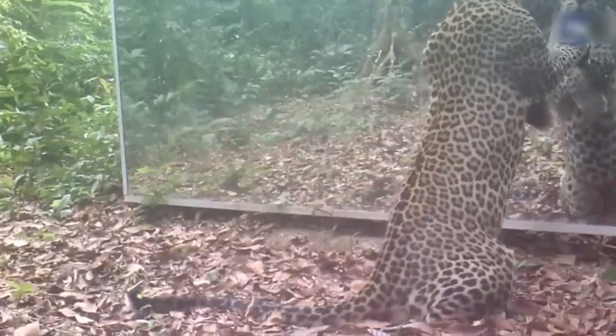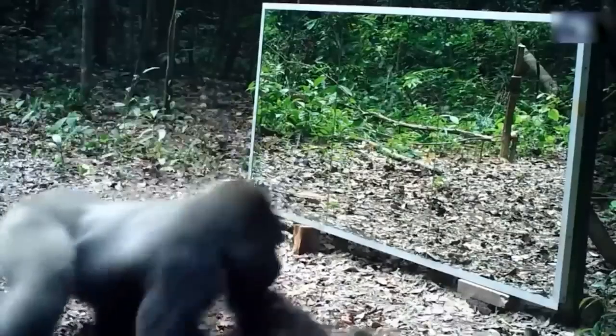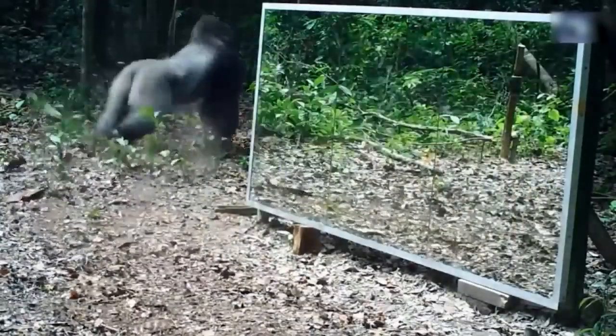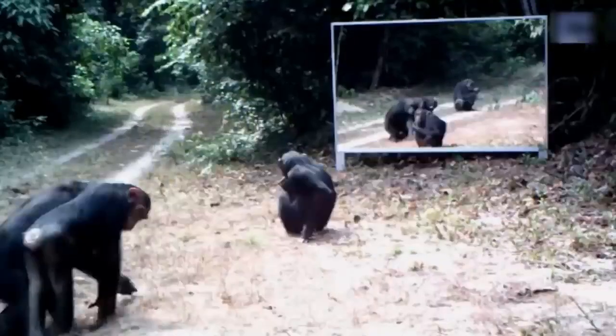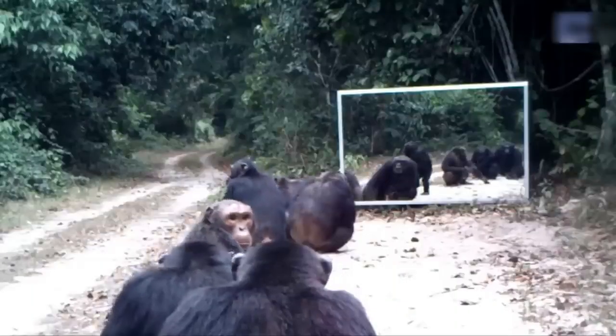The leopard couldn't get enough of itself. The gorilla saw it as a chance to have a fight with its own reflection. And the elephant didn't really care much. But the chimpanzees, oh boy, they had a blast checking themselves out while scratching.